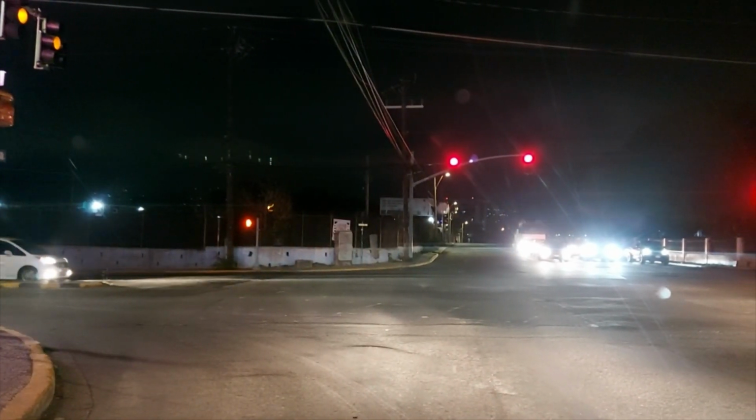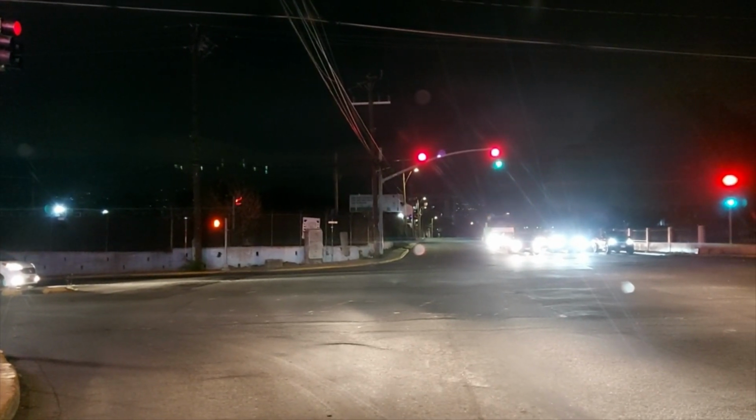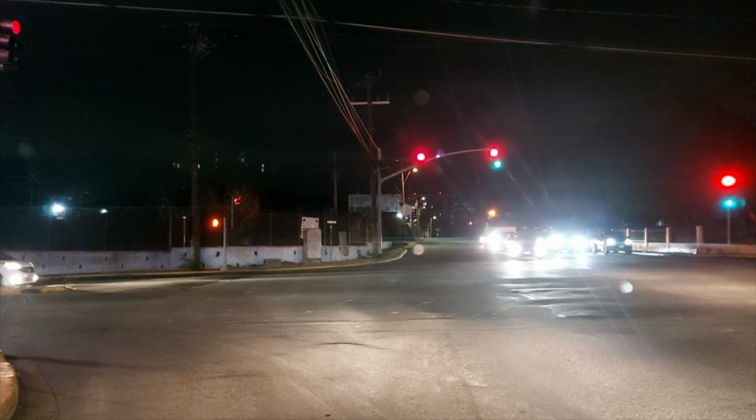Alright, so once the light turns green, we'll be heading into Half Way Tree Town Centre.